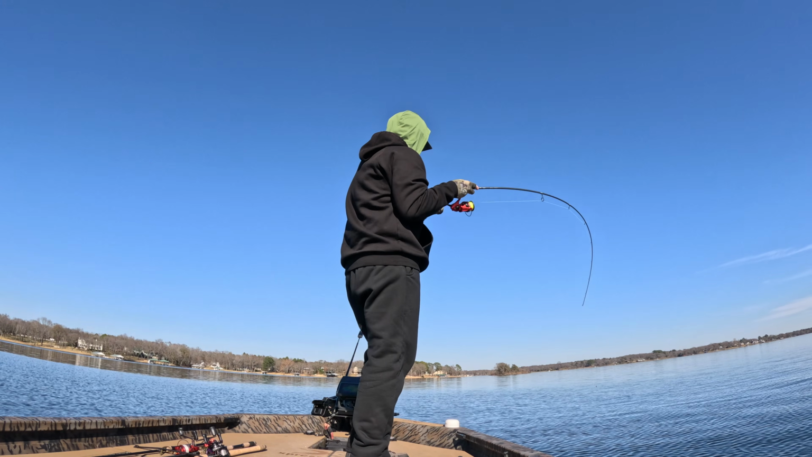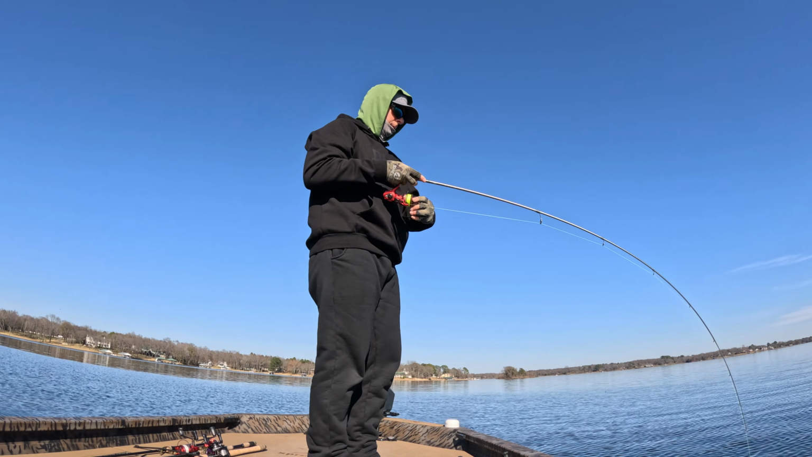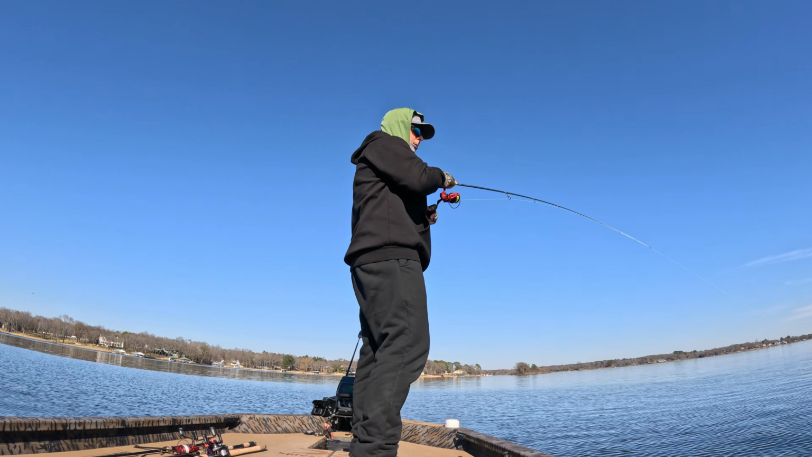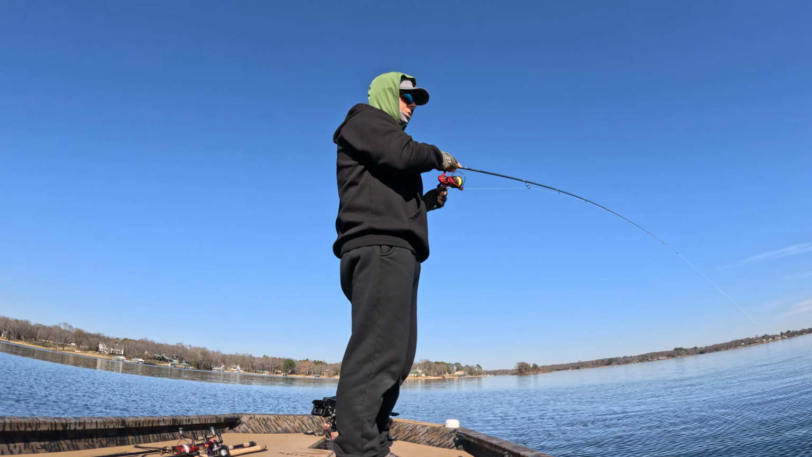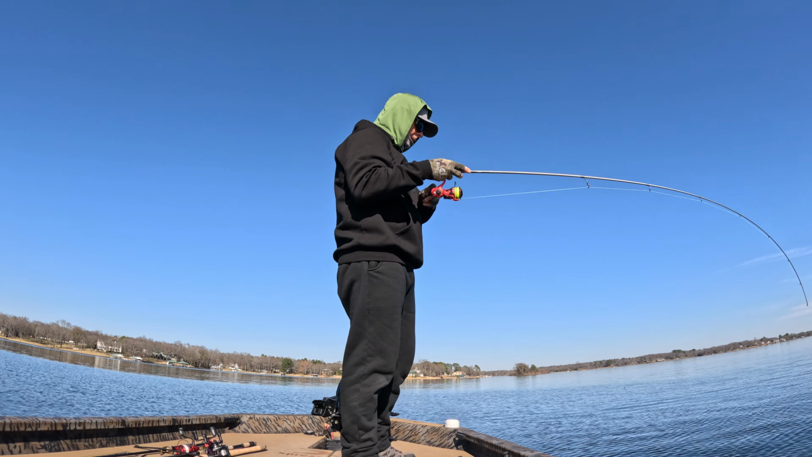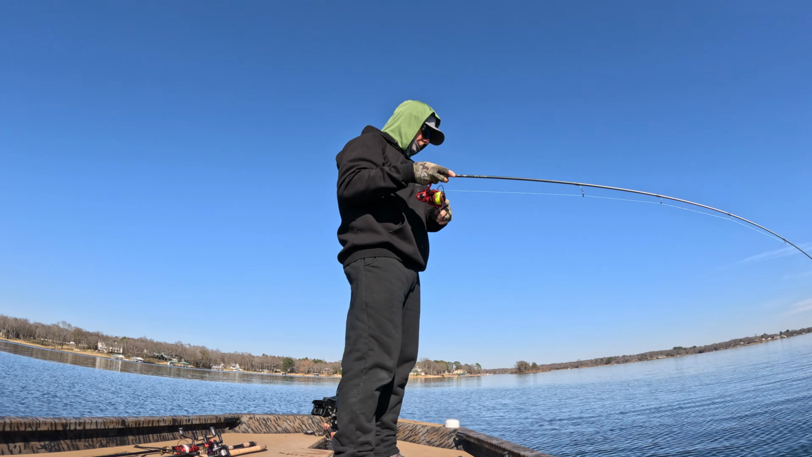And I've heard it described as you want to match the speed of the fish. So the faster he's coming at the bait, the faster you move it away. If he's barely moving towards it, you barely want to move it. But that fish came up really fast at it, so you need to stop it above the fish, not let it get down to it, and then start moving it away.